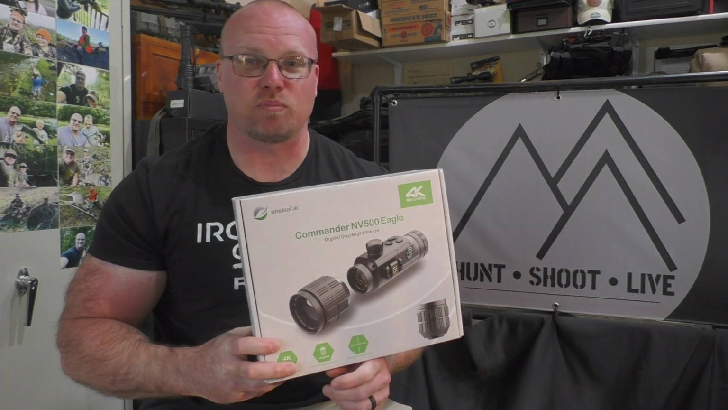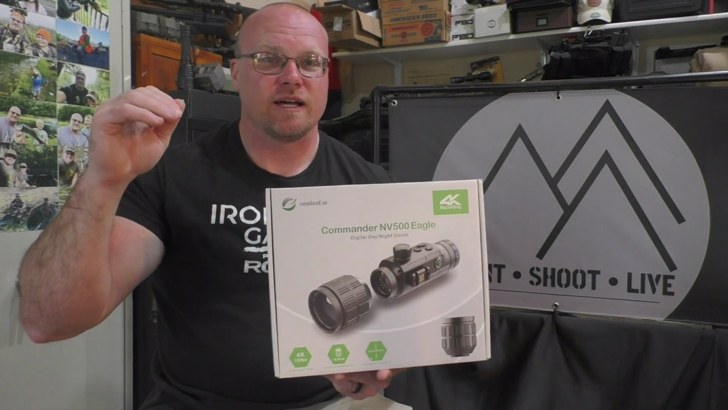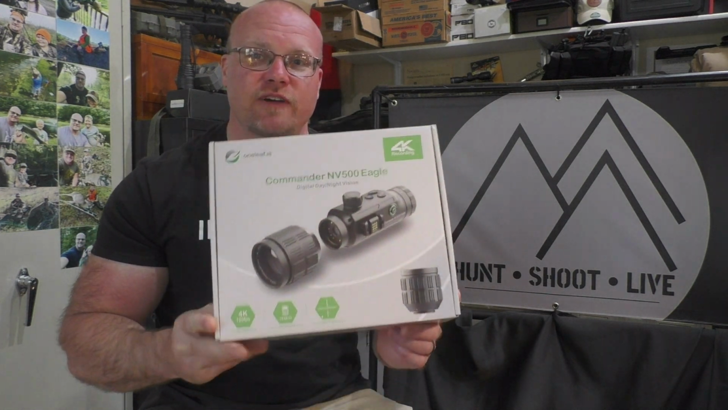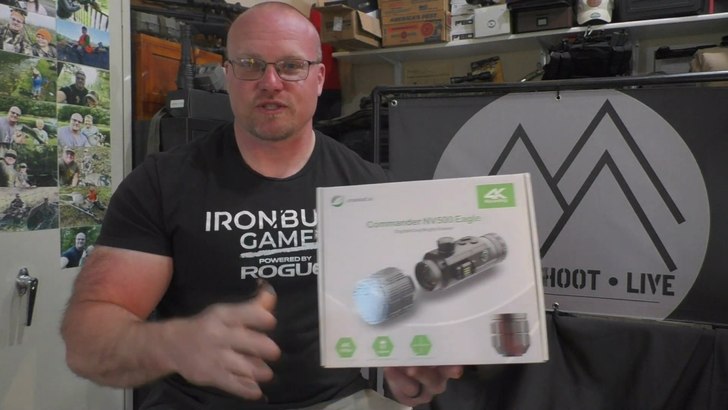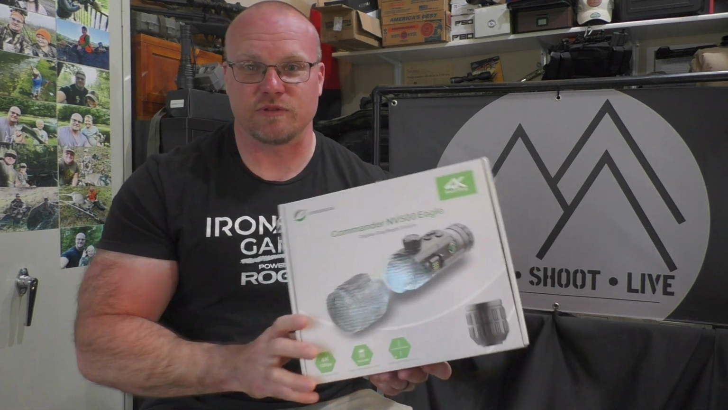Performance-wise, it's on par absolutely with the NV400, so it's fantastic. But the reason that I chose the 500 Eagle instead of the 500 is because this has the Gen 2 Sony sensor in it, whereas the regular NV500 just has the same sensor that was in the NV400.